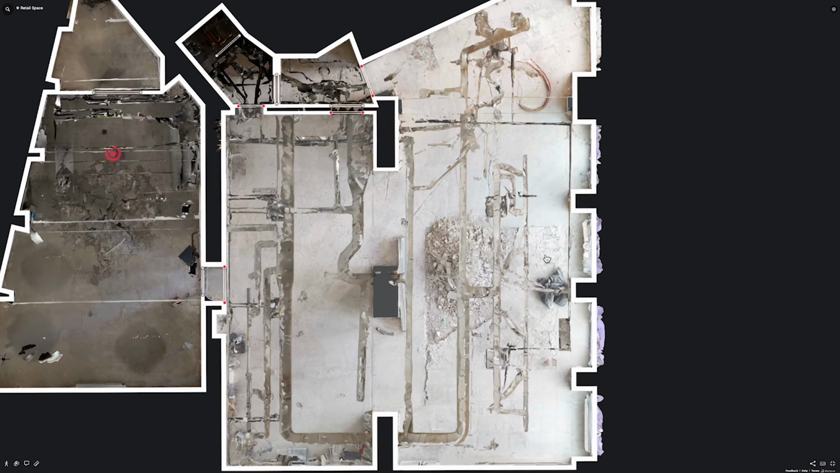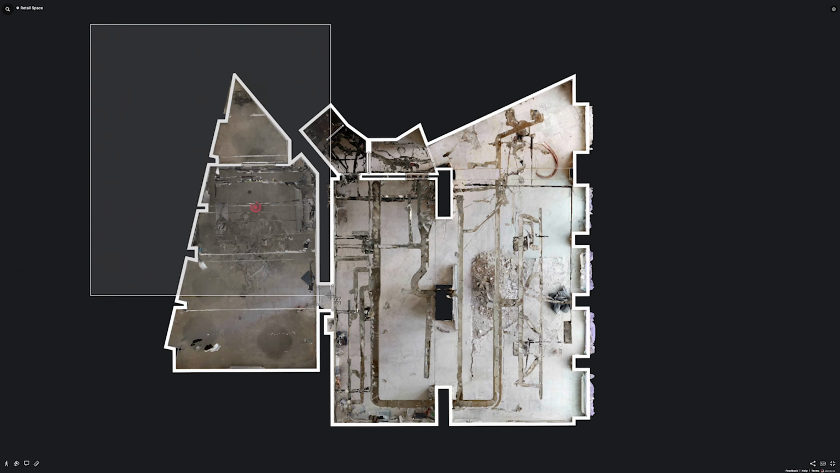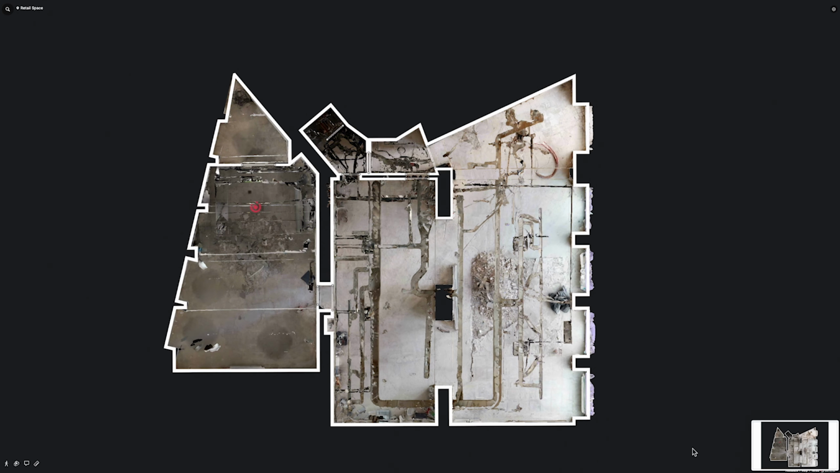Then you can switch to the floor plan view, so this gives you a clear overhead perspective that's great for understanding the overall layout and the orientation, especially useful in early planning stages when you can just extract this floor plan as is and start ideating with the design if you are doing an interior design project.